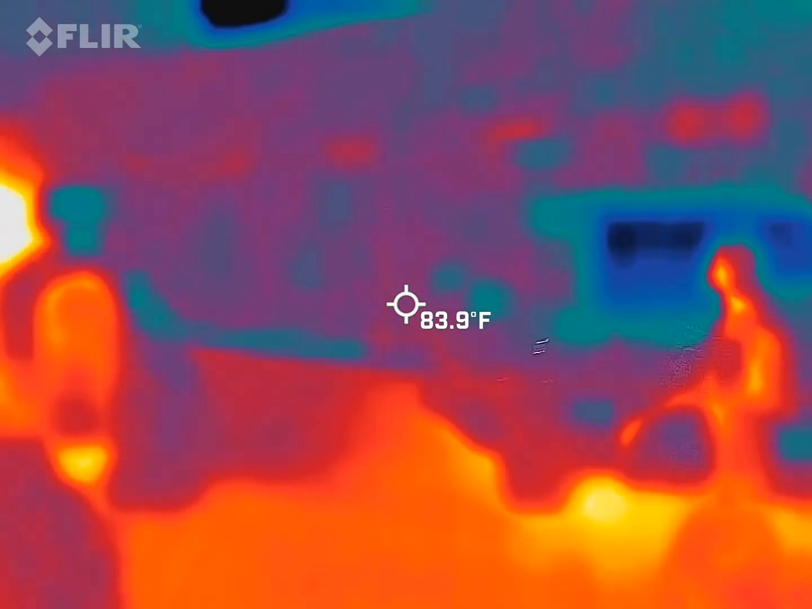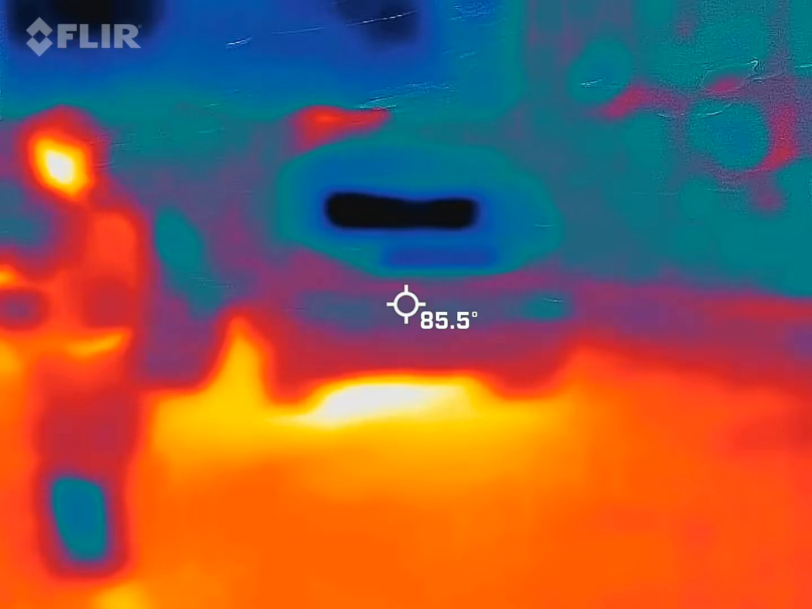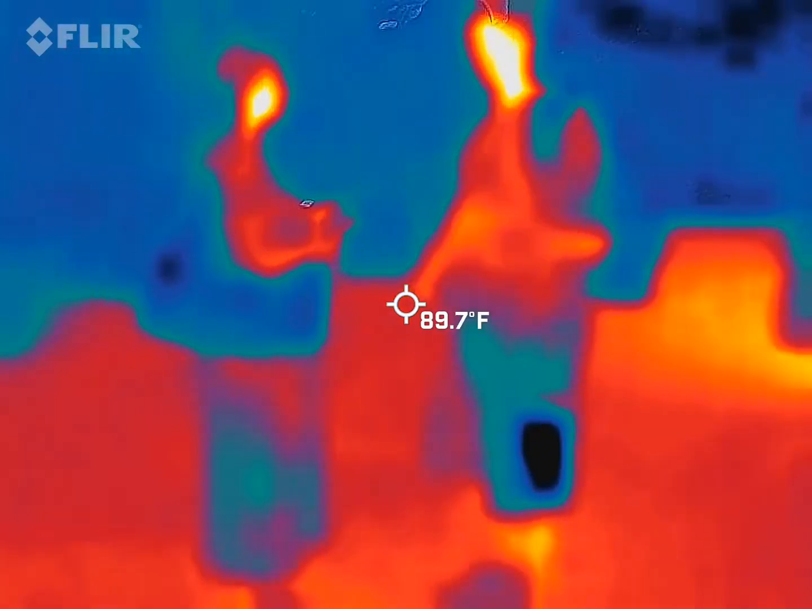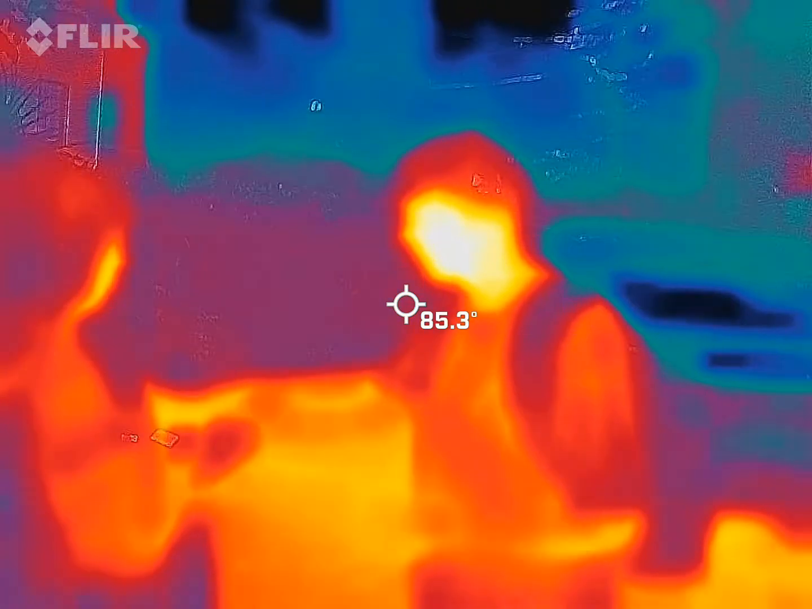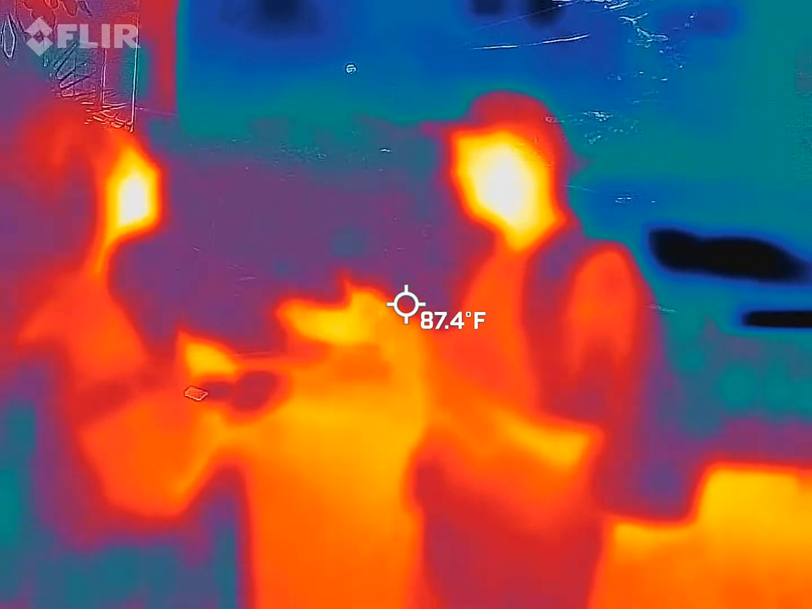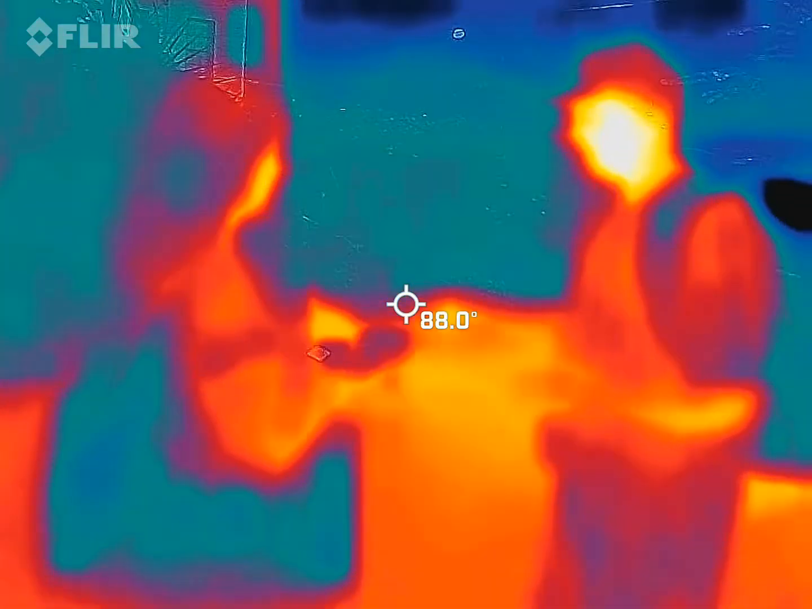Let's move over. So with your REM pod, obviously you're getting the gist of what this is doing. We're going to turn off the temperature for right now. So what that's going to do, you've already seen this guy move kind of slowly. It's going to move a lot quicker now. So you're going to have to remember what those spikes were. Yes. REM pod, motion sensor.